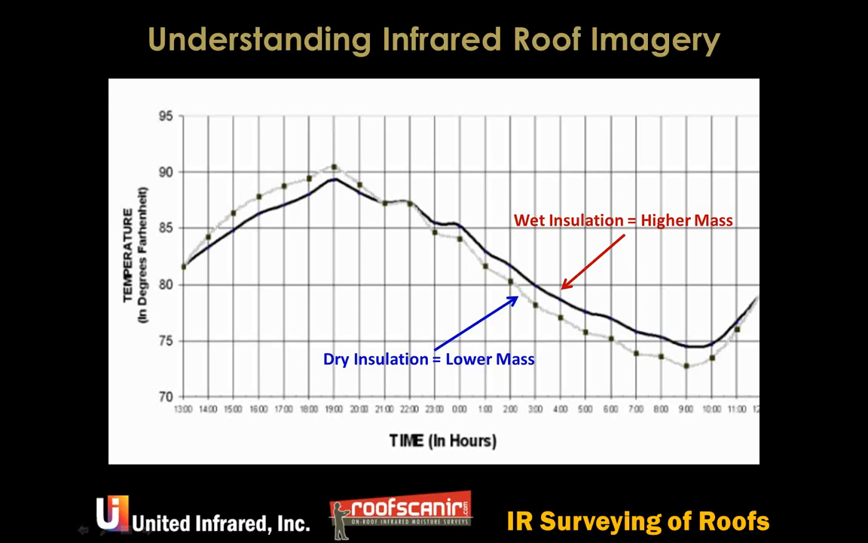Ideally, we'd like to have a 15 to 20 degree differentiation for really clear thermal patterns, and depending on the resolution of your camera and your experience, you can be successful with less differentiation. But this is a good graph, and it shows the physics of what we're able to determine even before we go on the roof, based on knowing the climatic conditions, time of the year, and the roof insulation, deck, and roofing material, membrane, other materials.